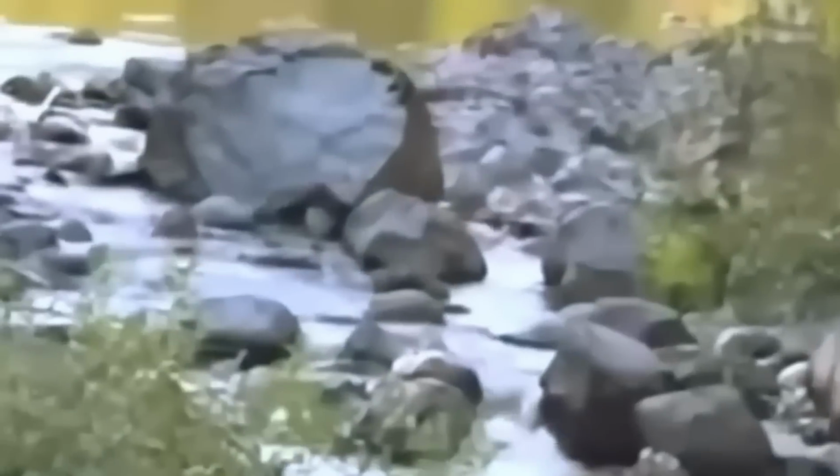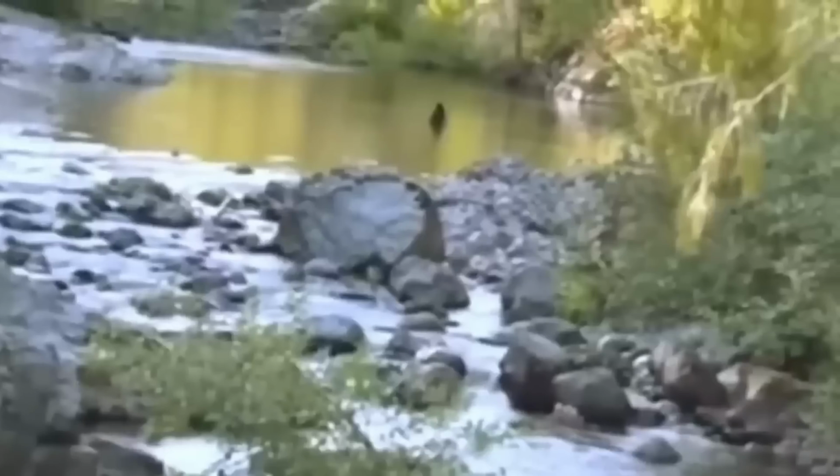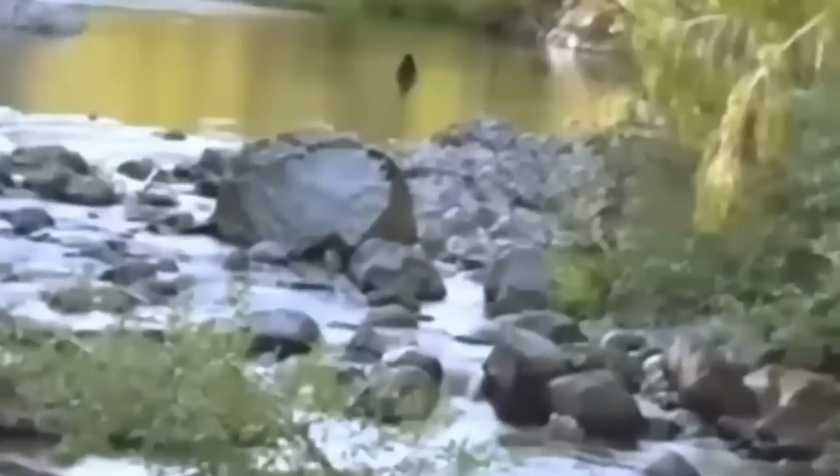An interesting spectacle is captured in a river. A mysterious, furry creature lingers in the middle of the river, standing half submerged in the water. What we are seeing is its back as it is facing the other direction. Considering the reported height of this river to be 5 to 6 feet, I think this creature might be a really tall one.